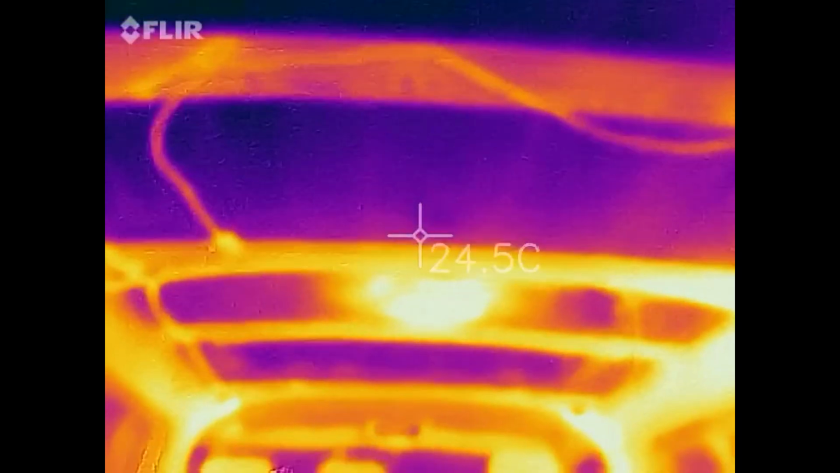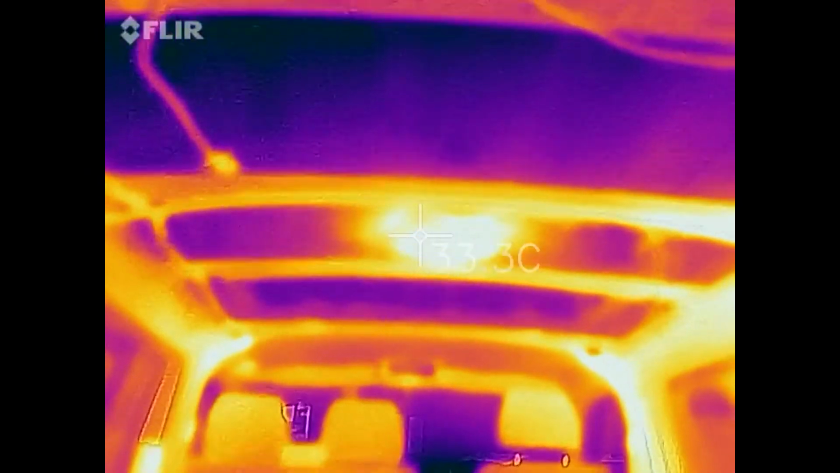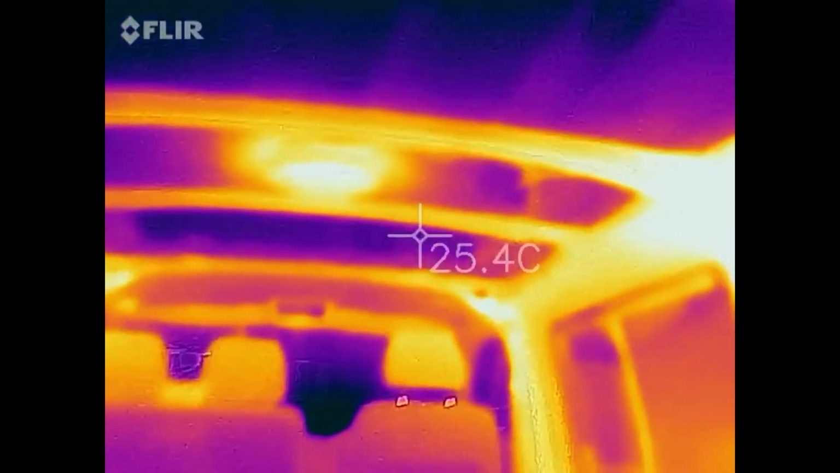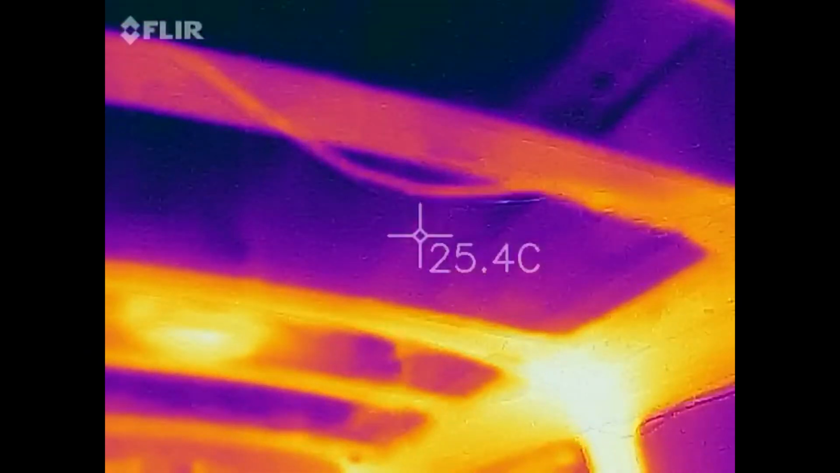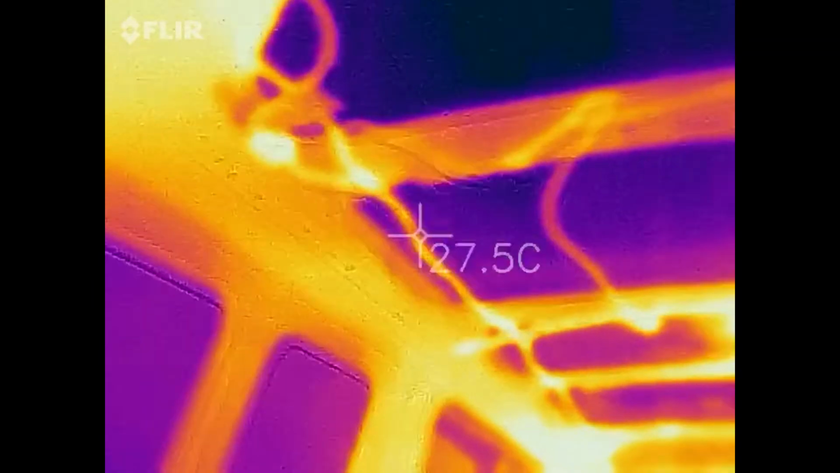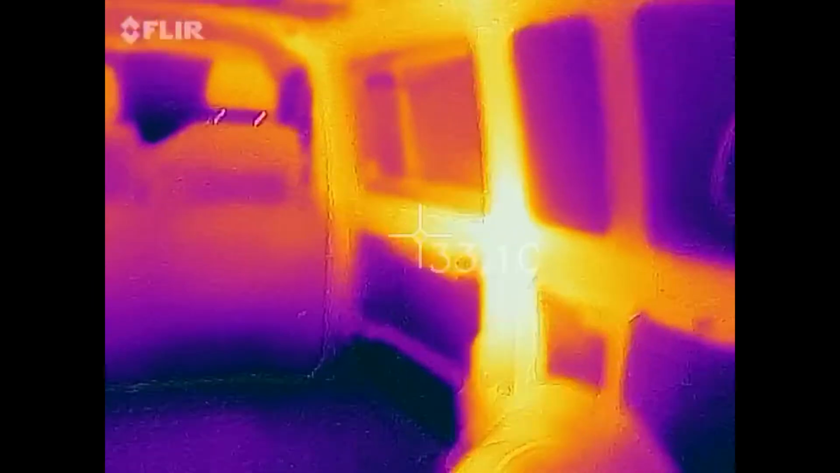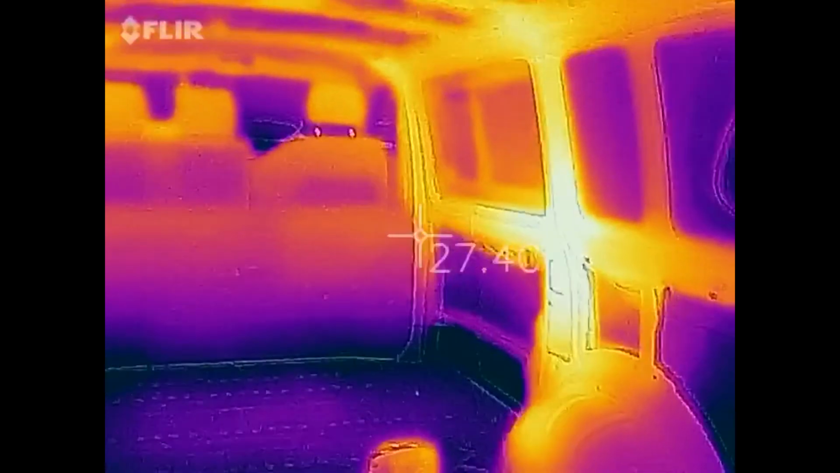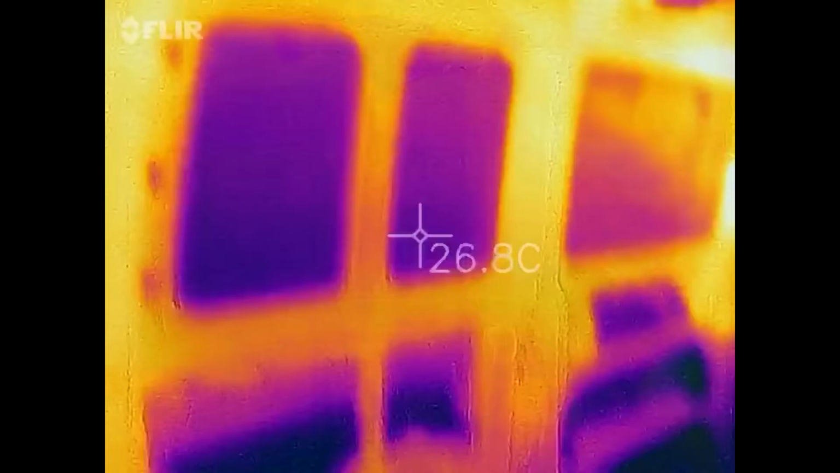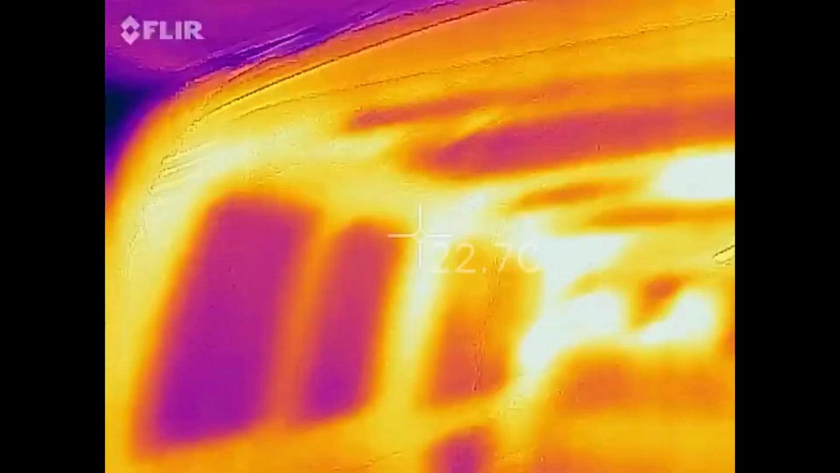Ceiling, all the heat's going out there. The roof fans retained a lot of heat in it, but the rest is all just cold coming down into the van. That's amazing. Right, let's see what it does tomorrow when we've got the insulation in there. It should not look like that, apart from the windows. As it happens, those are the exact bits that I'm going to be insulating tomorrow.